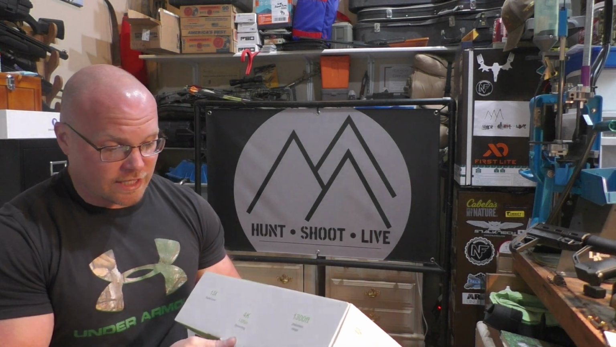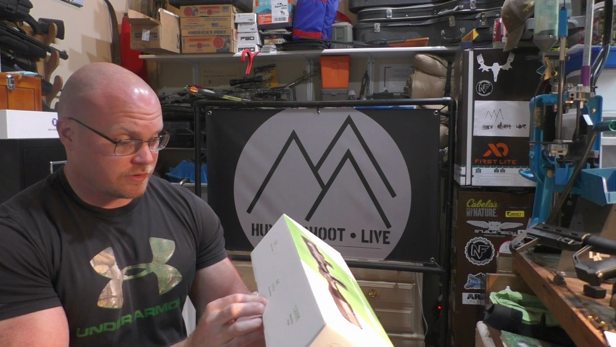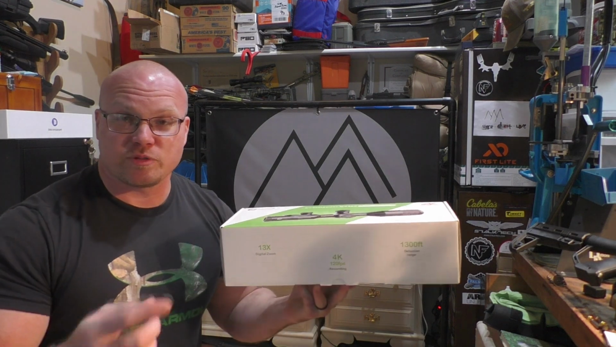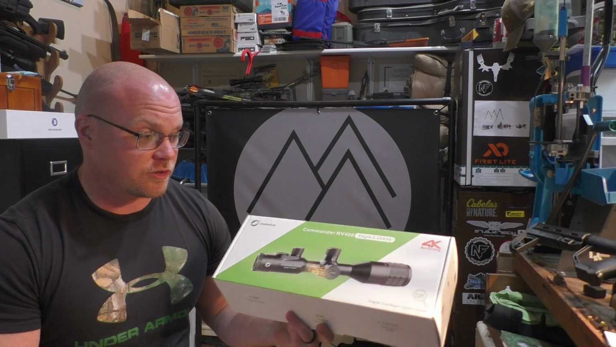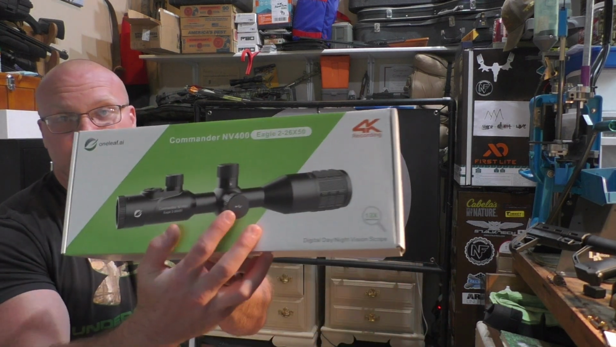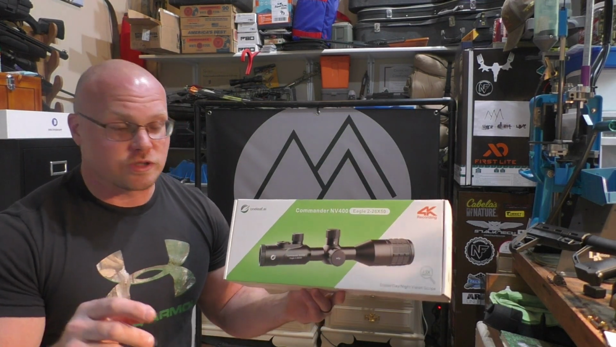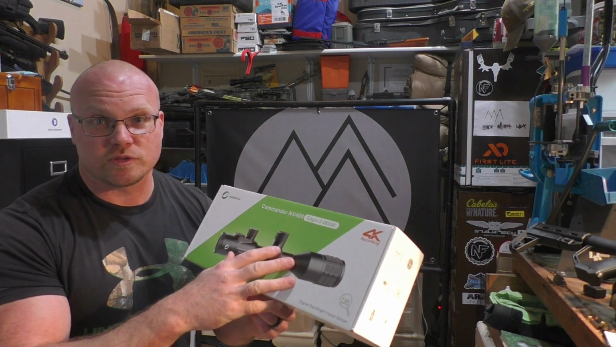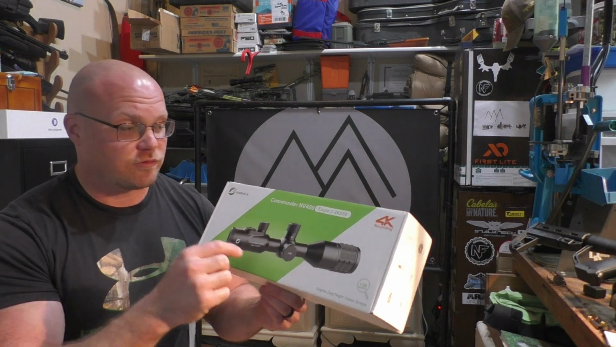We'll talk about the functionality later, but your quick overview is that it can record in 4K, 120 frames per second. It accepts micro SD cards, and they included one with this. I've got a 64 gigabyte micro SD card, and you unscrew the side here where normally you would find your windage adjustment, and you can plug it directly into your computer, cables included, or your micro SD card goes there as well. You can just take that in and out from there.